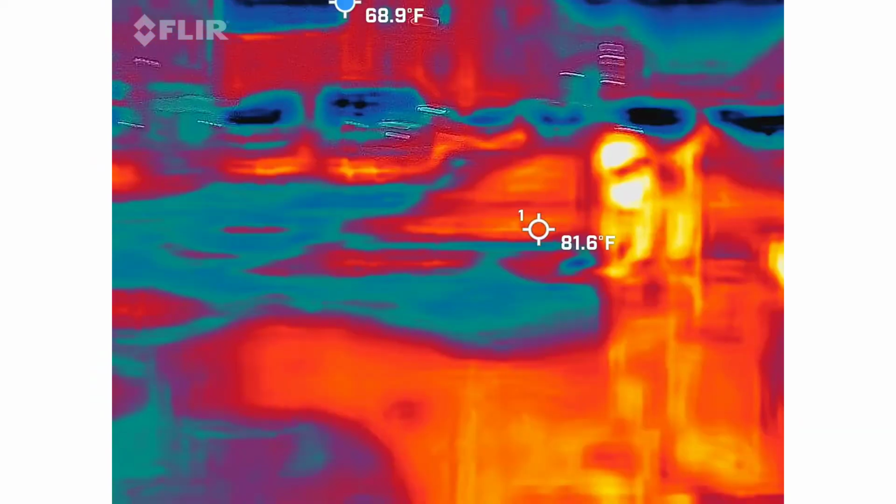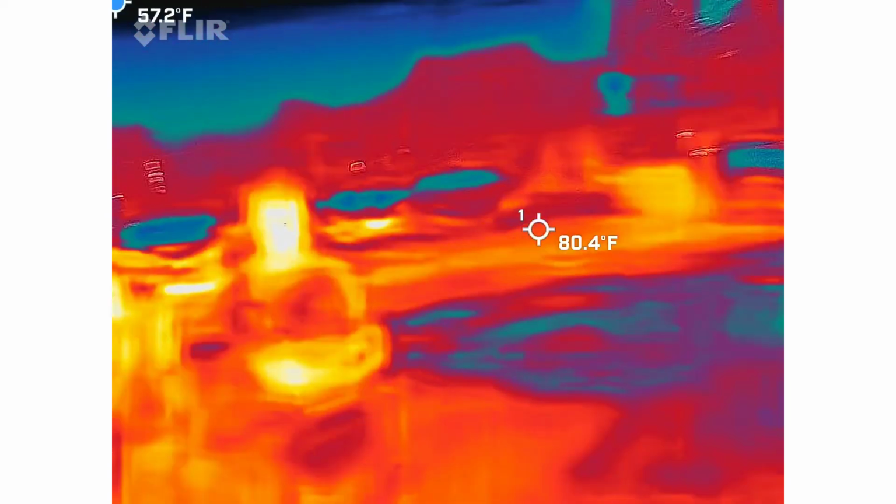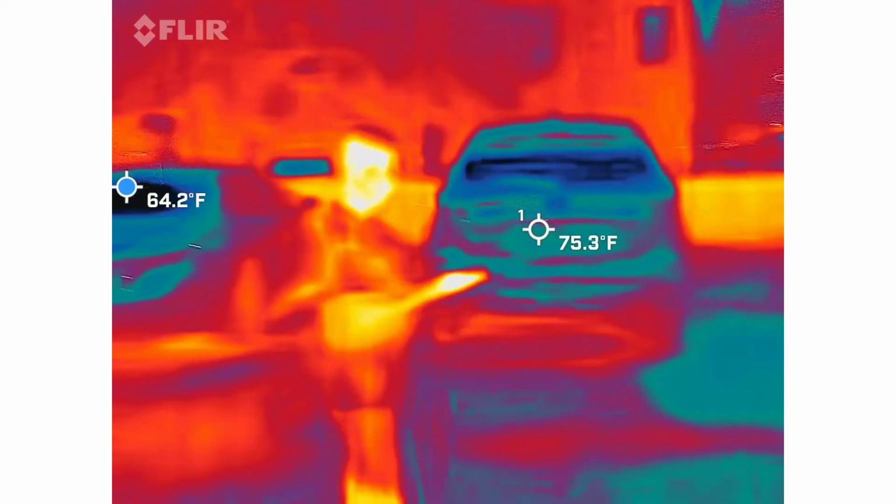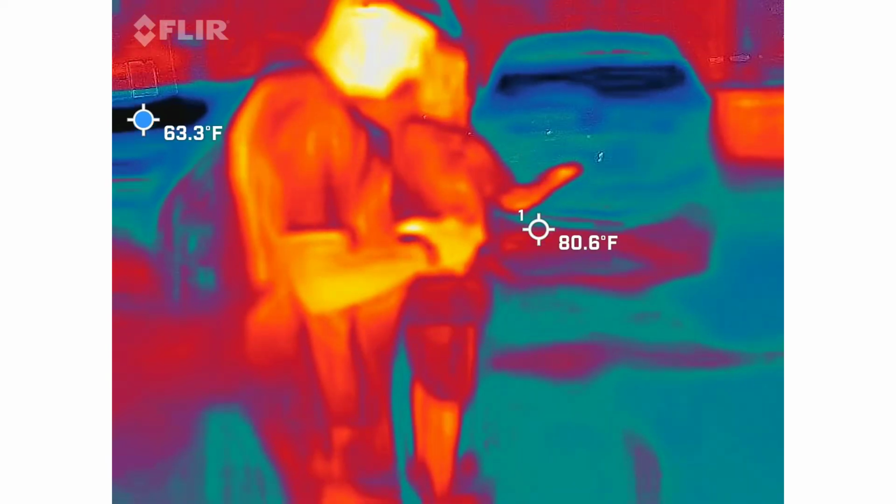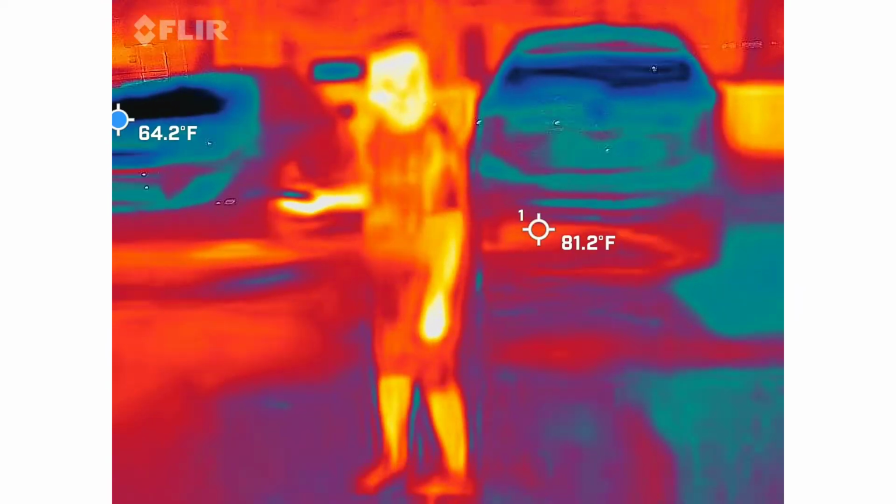So much different stuff going on. I just have a new reading. What do you got? 20.1. How much? 20.1. That's the highest one yet, right? It was right from here. Let me see if I can find it. Well, that's why they call it ghost hunting. You're not going to stand still.